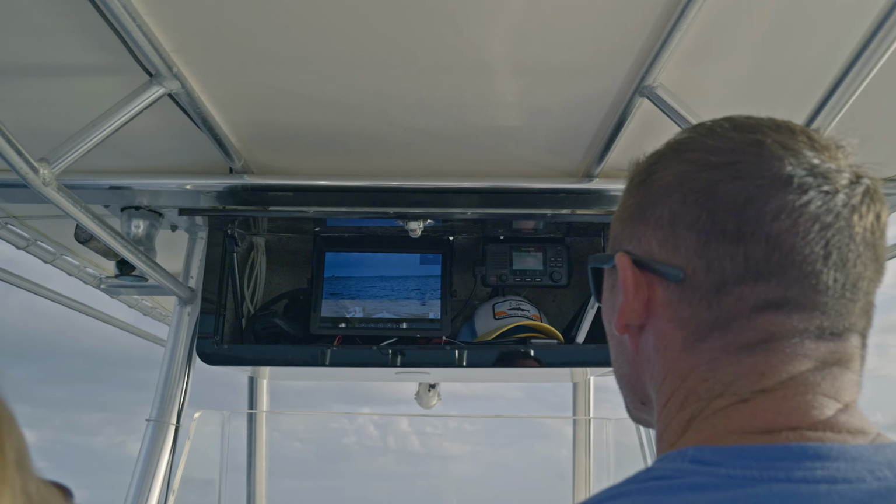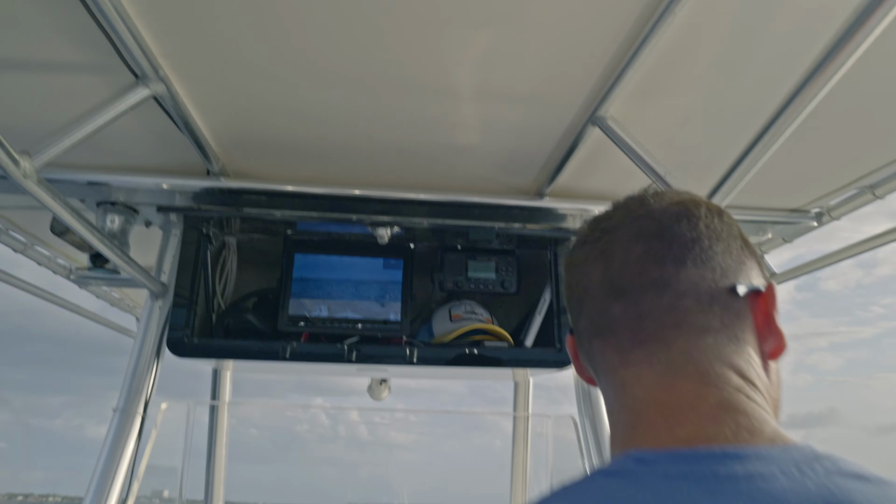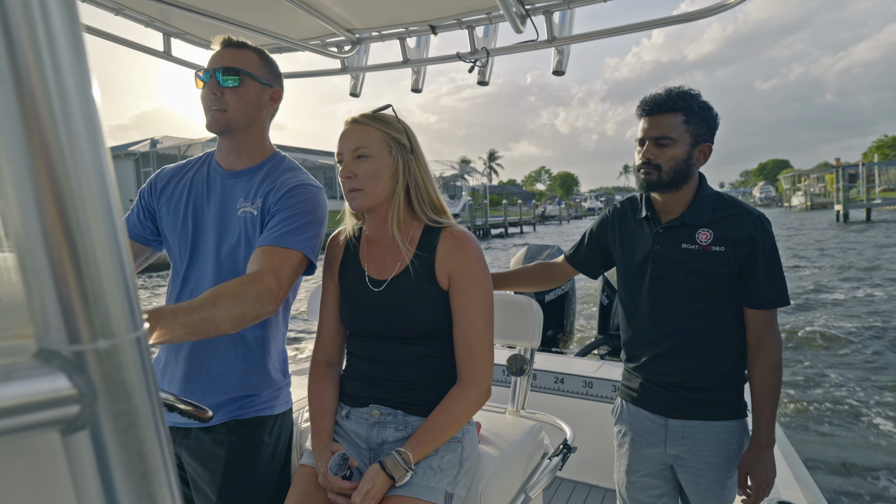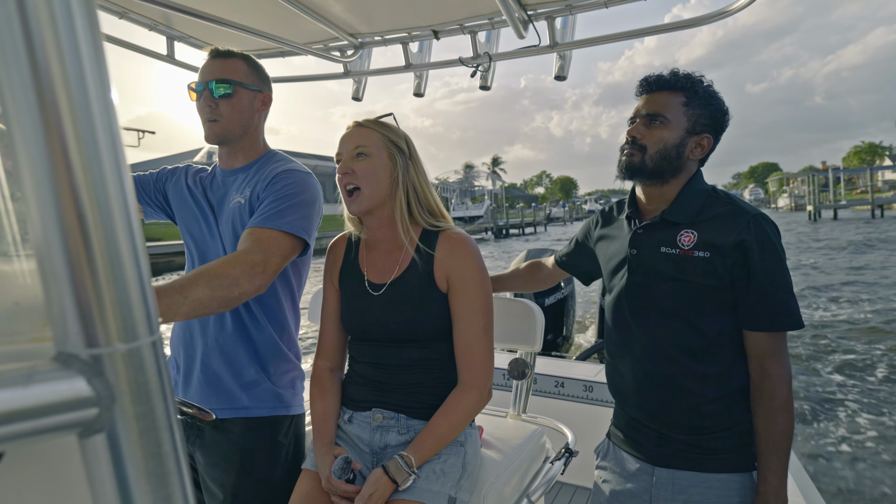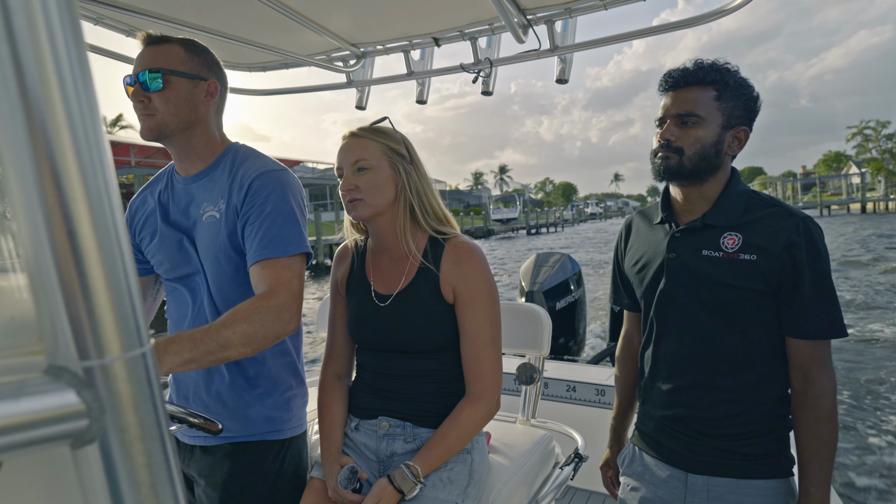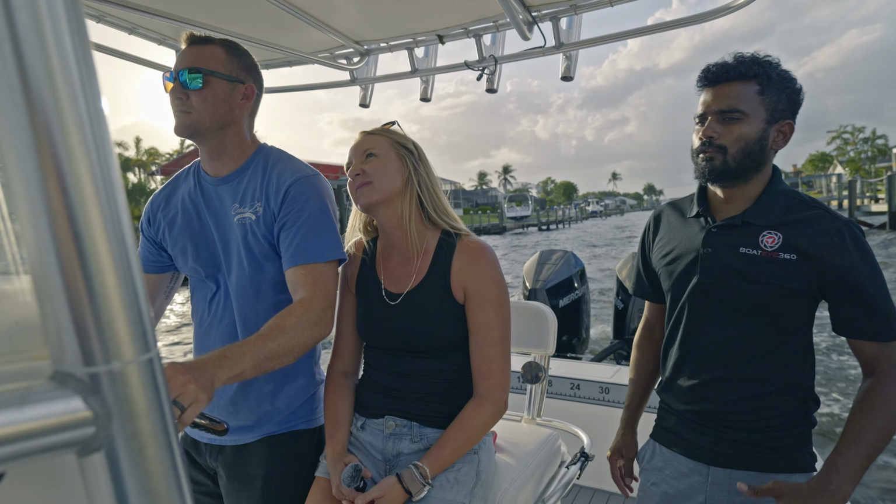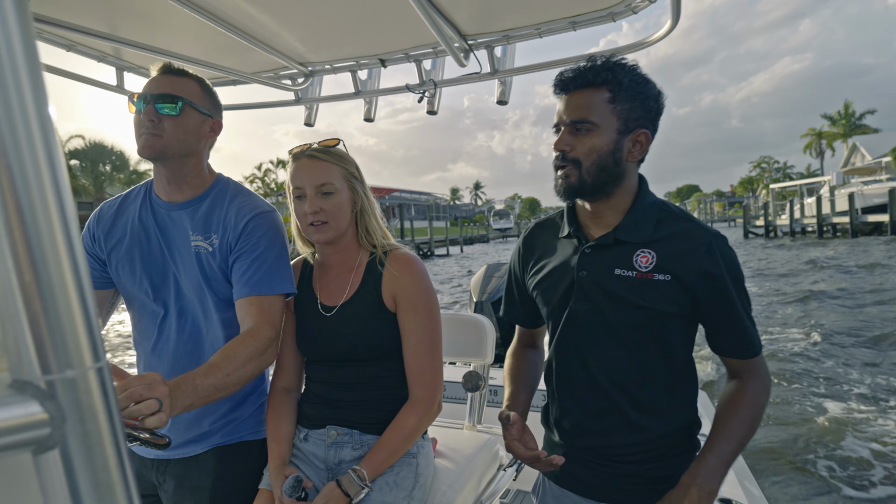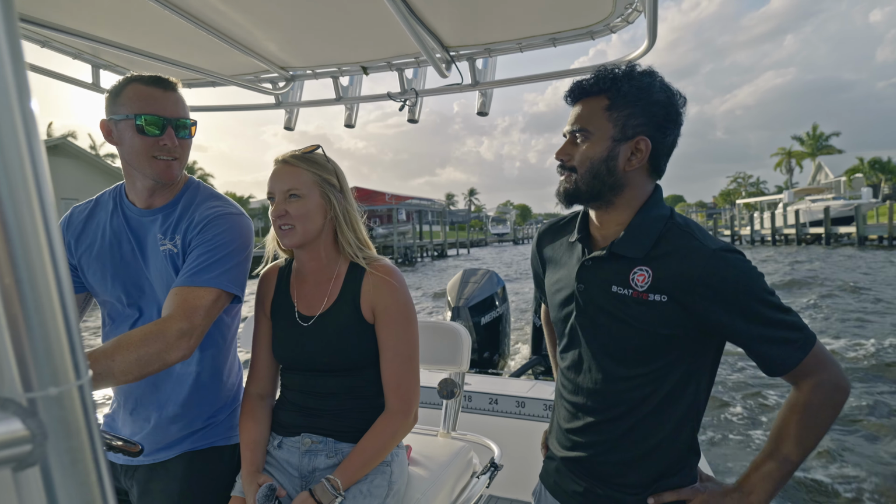I like how you just kept it separate. Have a separate screen. Yeah, I don't have a whole lot of space up here, and as I'm looking out when we're running, I like to have it just right there so I can quickly reference it. Because not everybody has multiple chart plotters. They don't have a lot of screen space. So we do sell a screen that's separate.